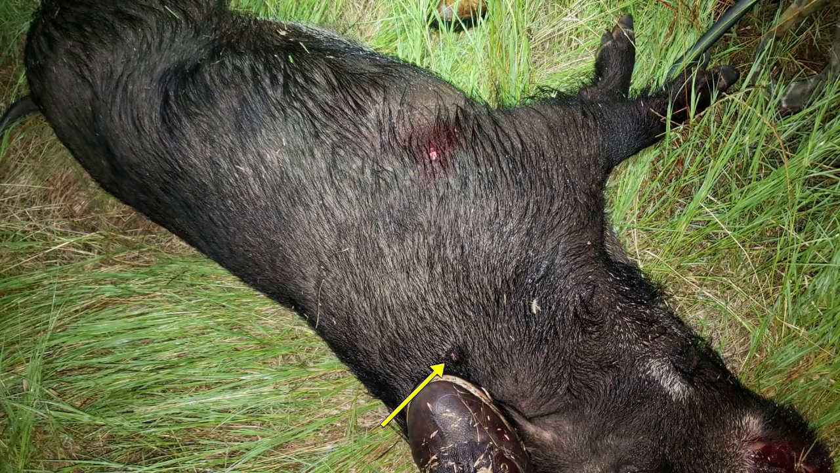His last shot, which went through the neck, did not produce any sort of bleeding. This indicates that at the time that the bullet impacted, the circulatory system was no longer able to function reliably enough to pump blood into the wound channel before the hog collapsed.